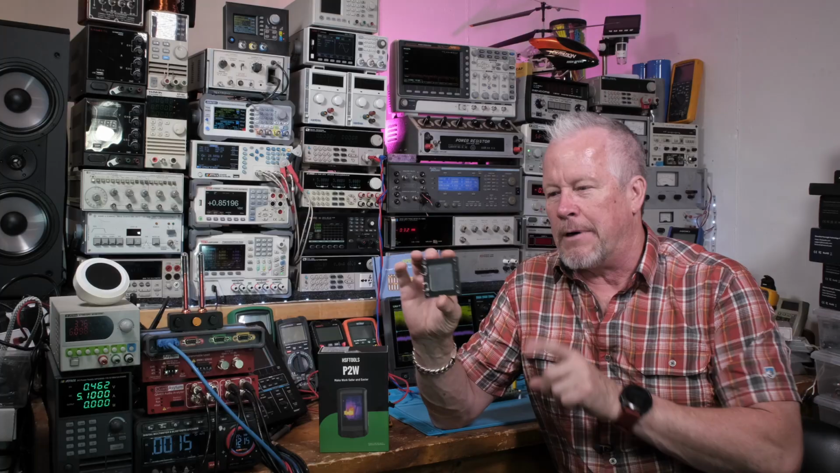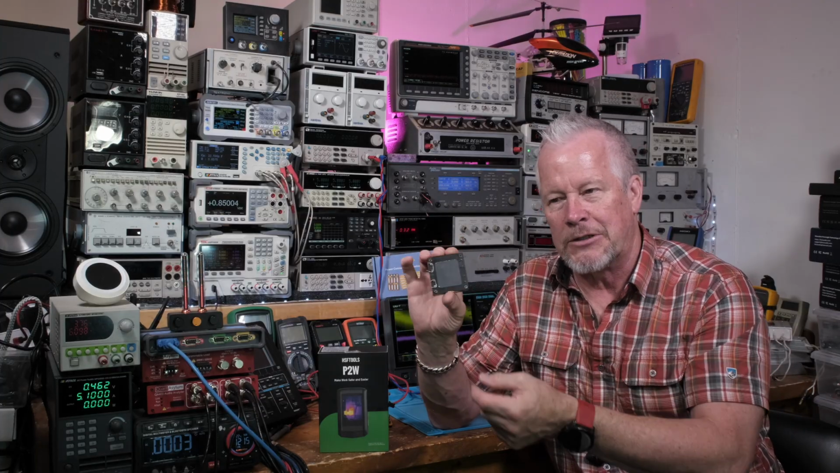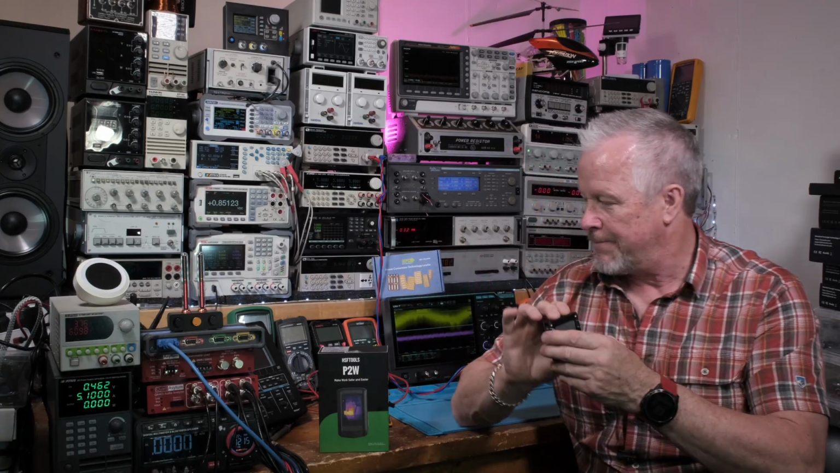It's called a 16th brick. This is a half brick. A full brick would be twice as long. An 8th brick would be half as much as this. That guy's a 16th, so you could put 4 of them on this guy. Okay, so it has 4 GaN FETs and 2 inductors, and a bunch of capacitors and real teeny parts. But the biggest parts are the inductors.